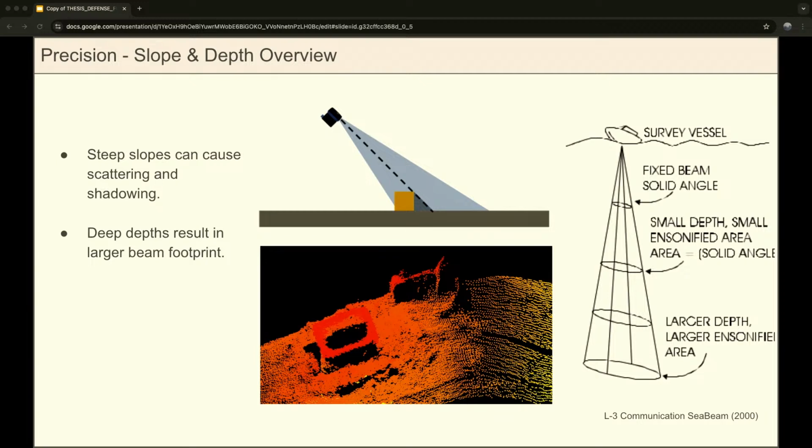And the reason for these tests is because there's a few physical limitations to keep in mind when using a multi-beam sonar. And one of those is the approach angle, especially with regards to slope. So like seen in this image, a signal traveling from up above at an angle will get either scattered or obscured by these steep features.